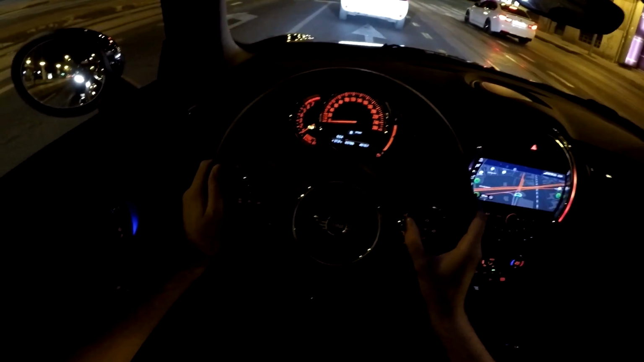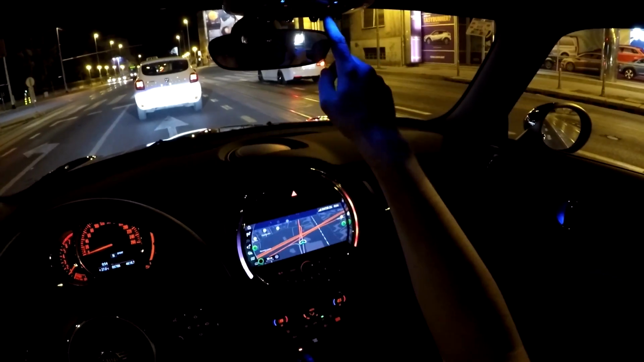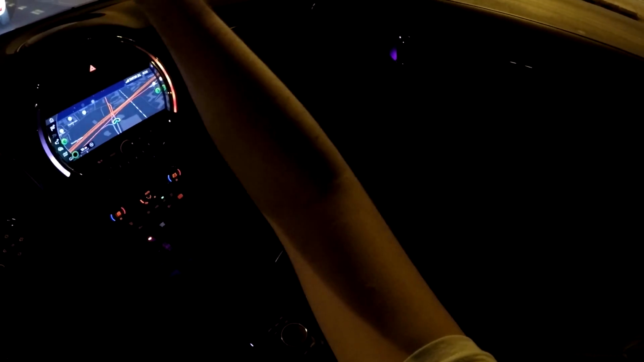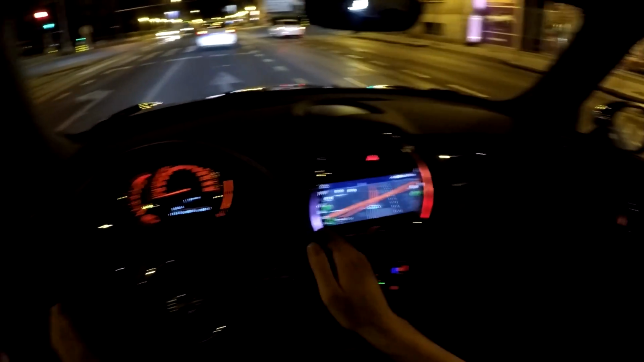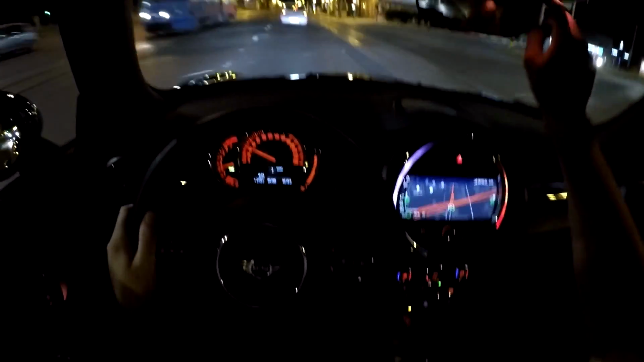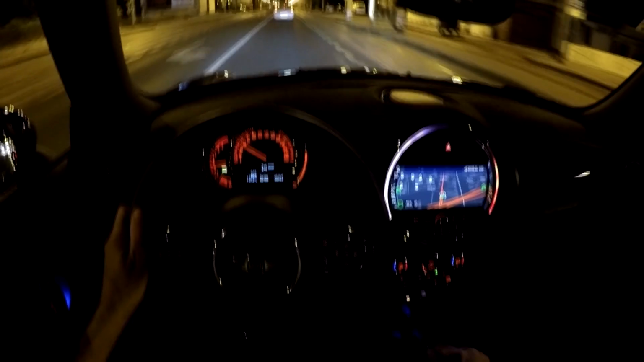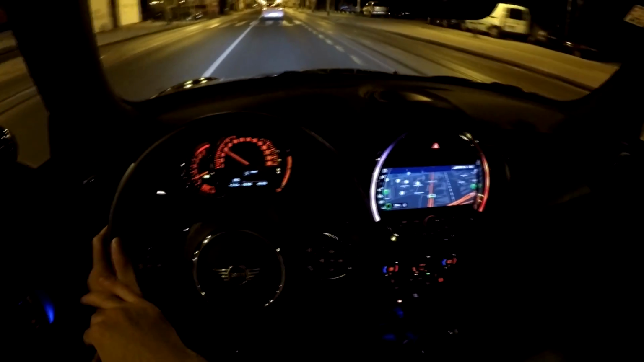So yeah, tell me in the comments what you think about the car, about the interior. As you can see, we have the ambient lights here, then we have ambient lights over here. The same applies there. I also have the ambient light here, and the cool thing is that you can change the ambient lights. Look at this. You can change by pressing this button here, but I prefer to have them in the blue color. But tell me in the comments what's your favorite.